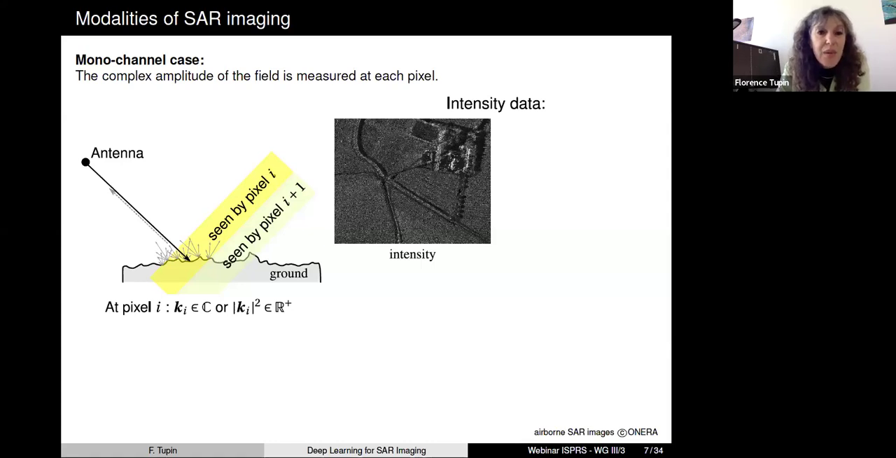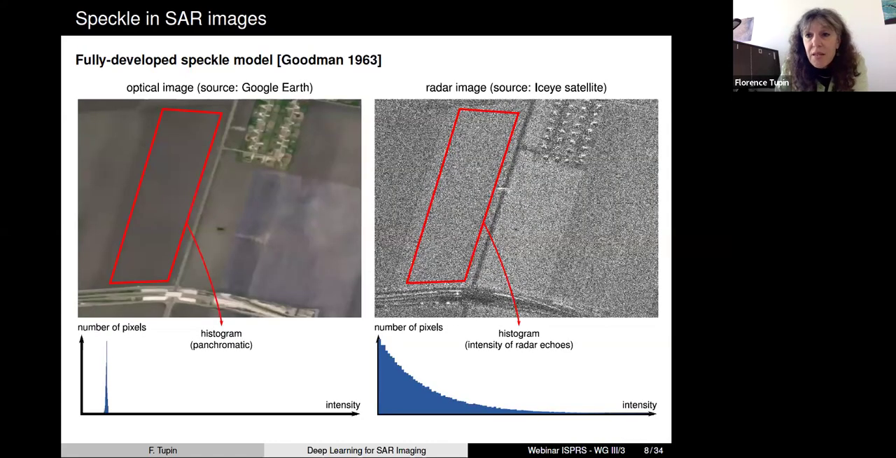So let's go back to the monochannel case. So again, you only have one image. For each pixel, you have this complex number. And usually what you are looking at is just the modulus or the square of the modulus, which is just an intensity data. But as you may see on this image, on the left, you have the optical image, and